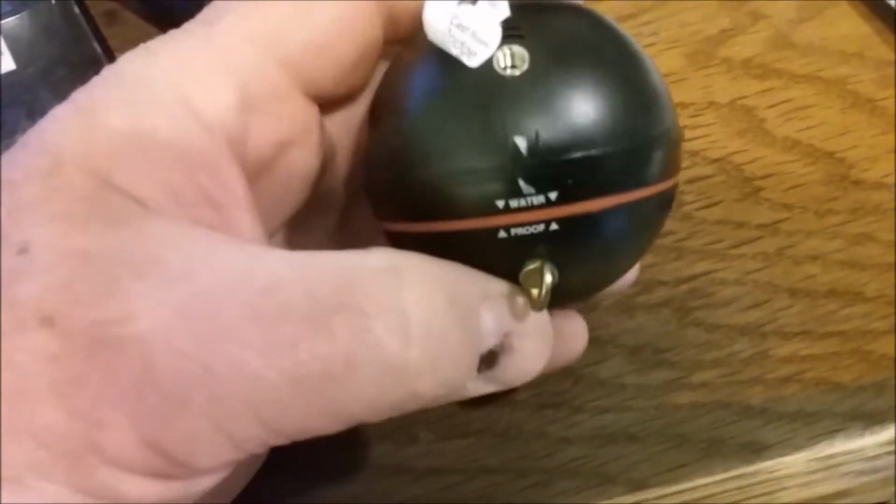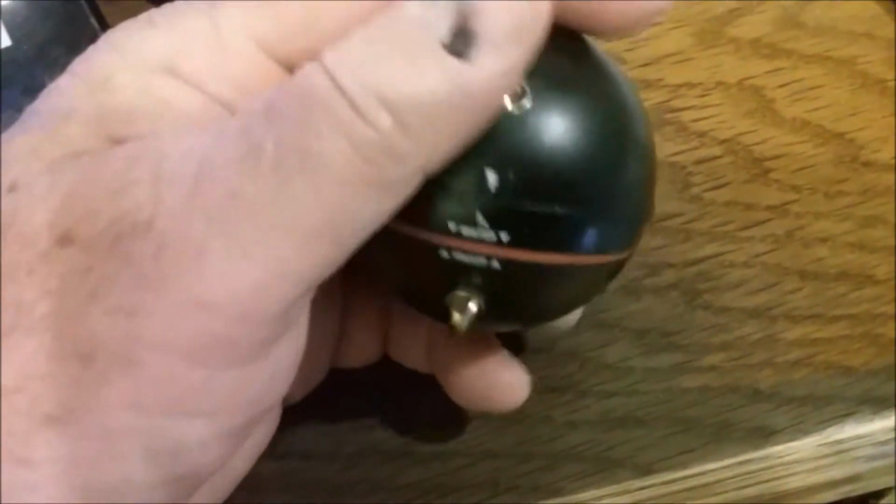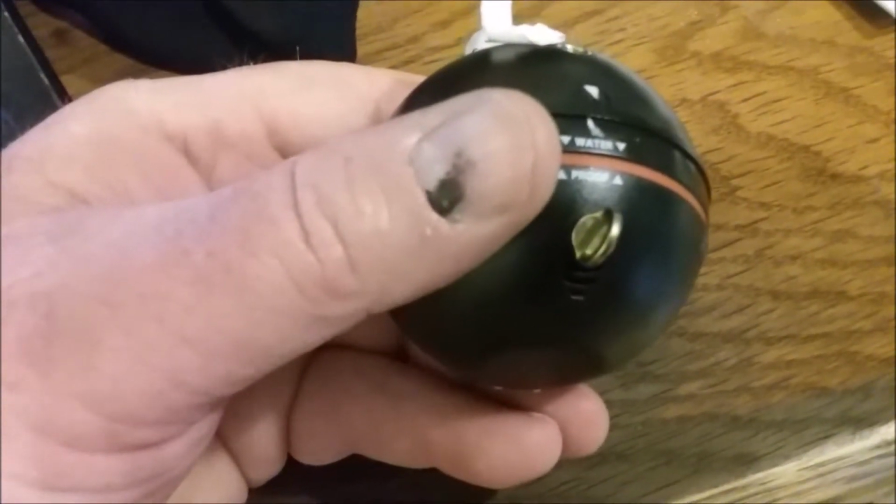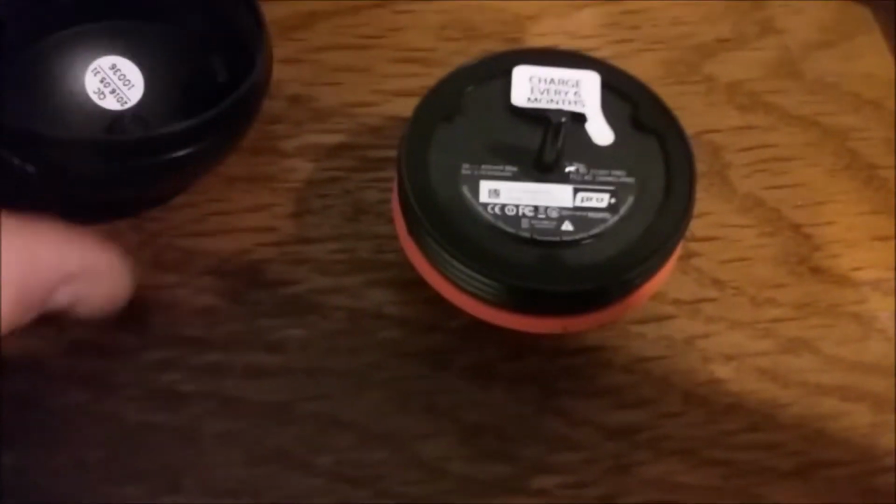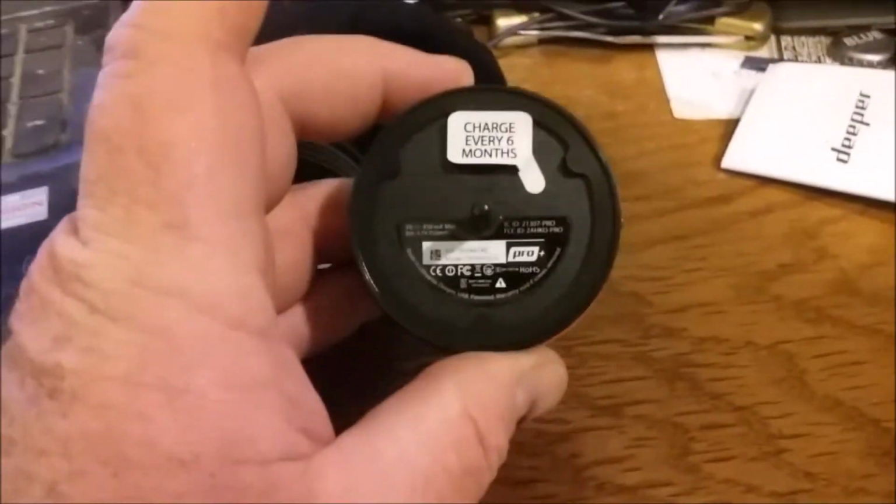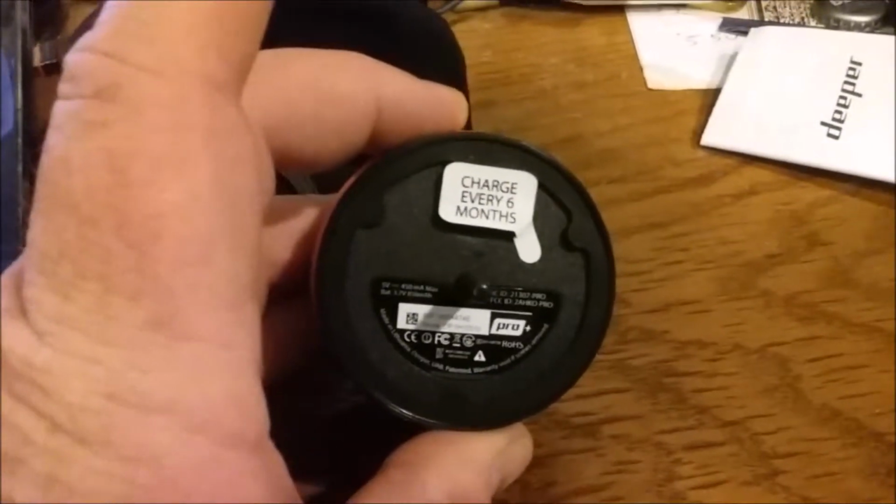But basically how it's attached to whatever device you're using to manage its location. Well, the top comes off, it screws off, and underneath that is some more information, like charge every 6 months. Wow.